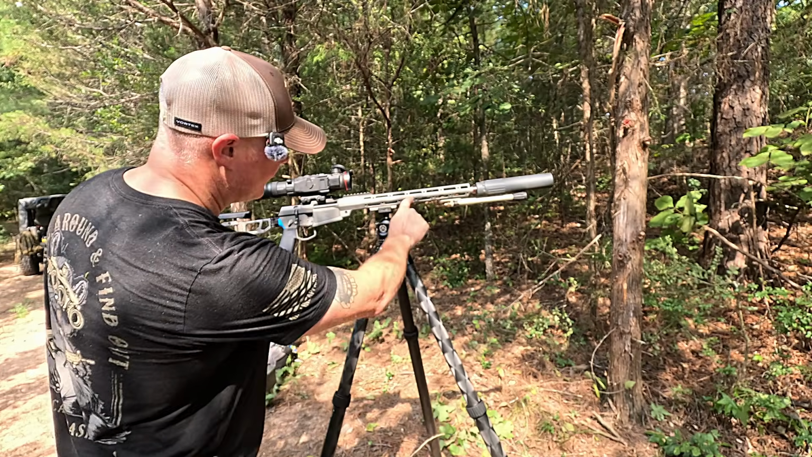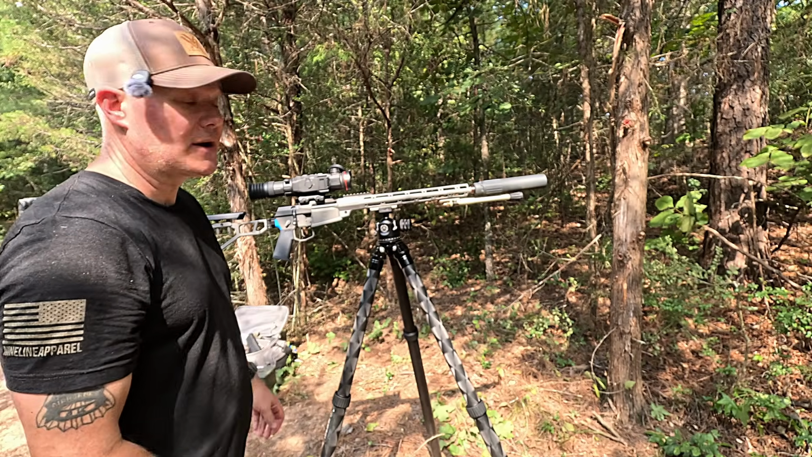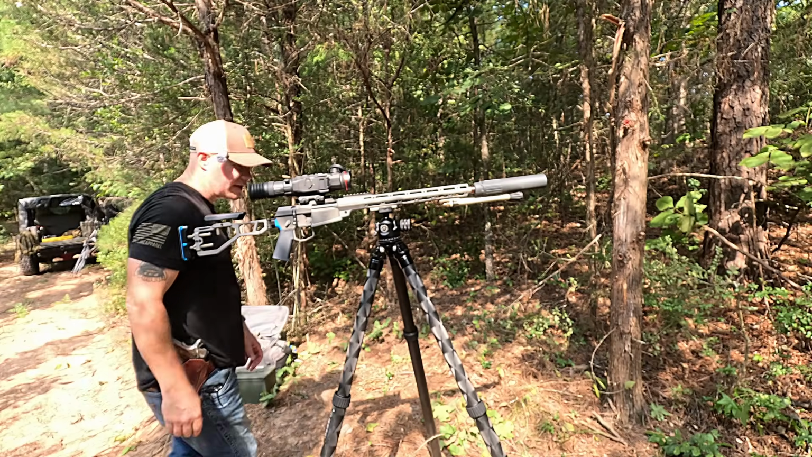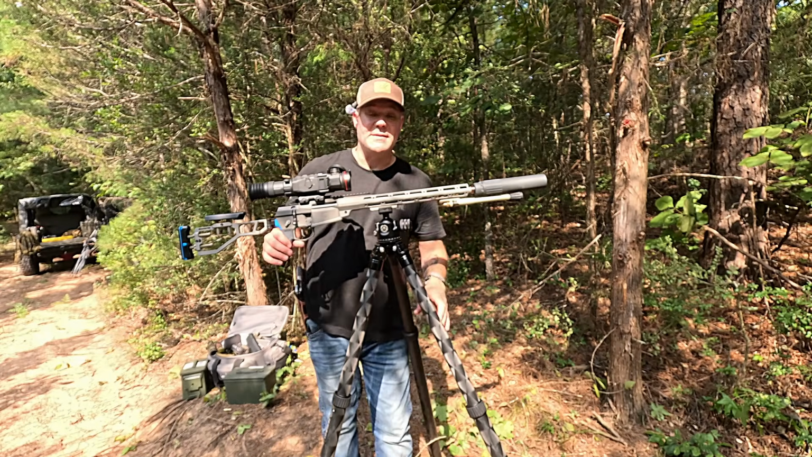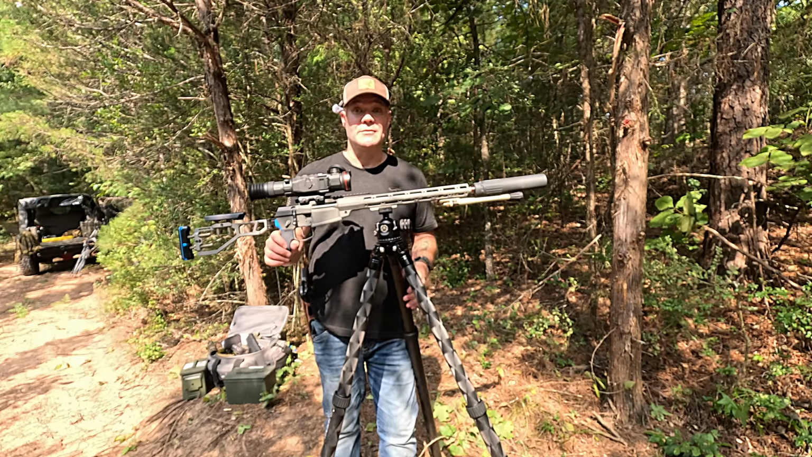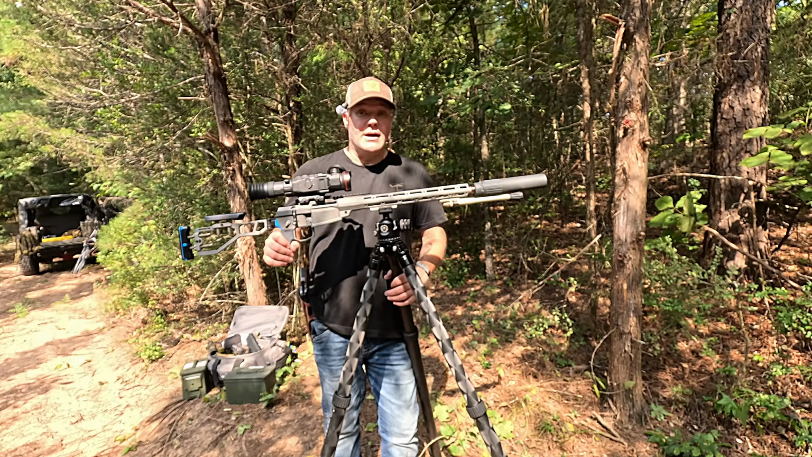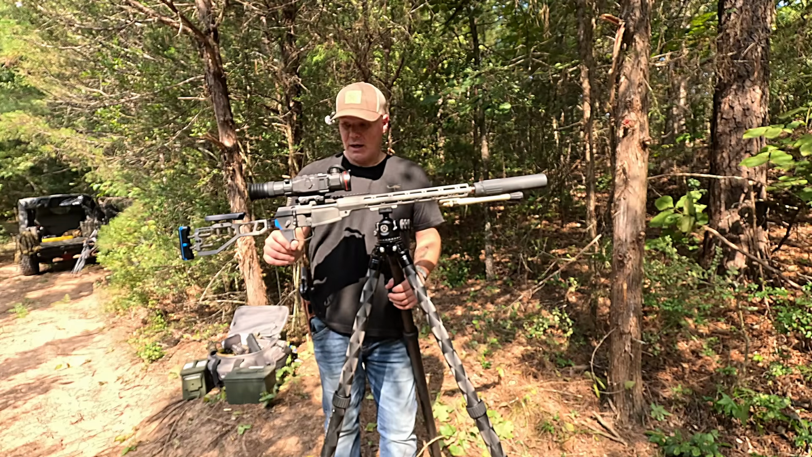And you can see kind of how thick that barrel is in there. It's a pretty thick barrel there. Not really sure why they don't come with Proof Research barrels anymore. They used to, but hey, I've got no complaints about the accuracy on this one. The only reason I'm looking at getting the Proof Research later on down the road is just to make a super light setup, you know.